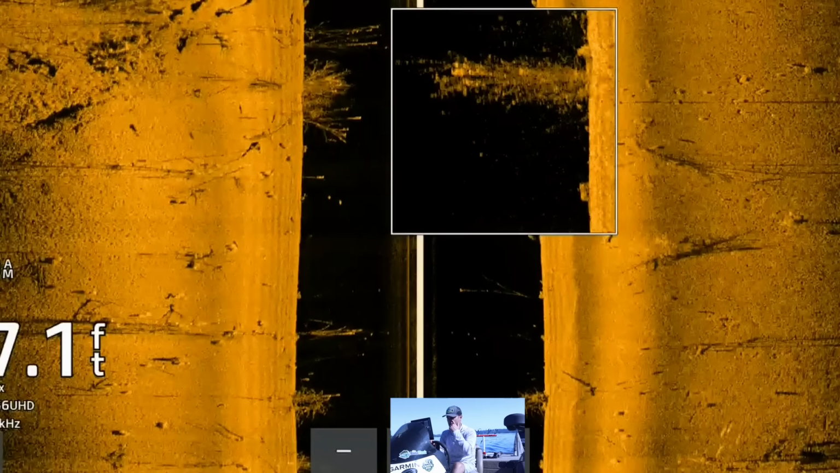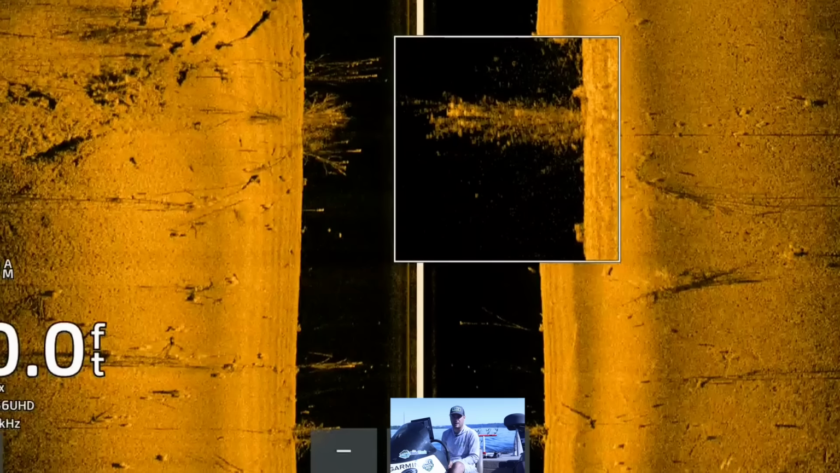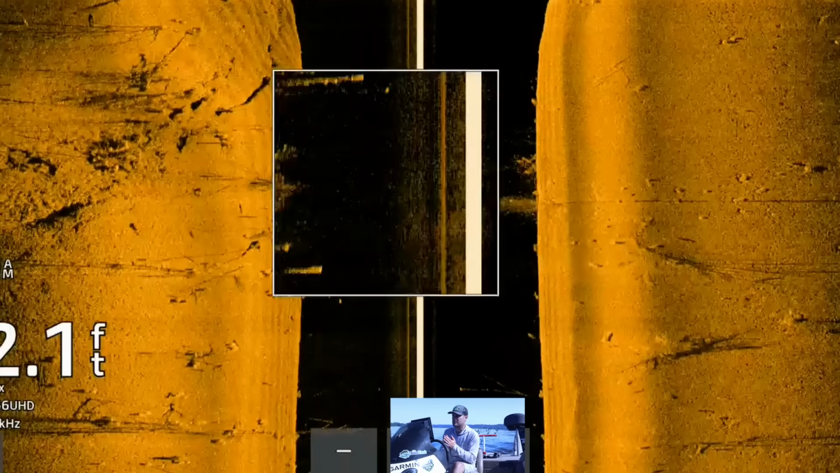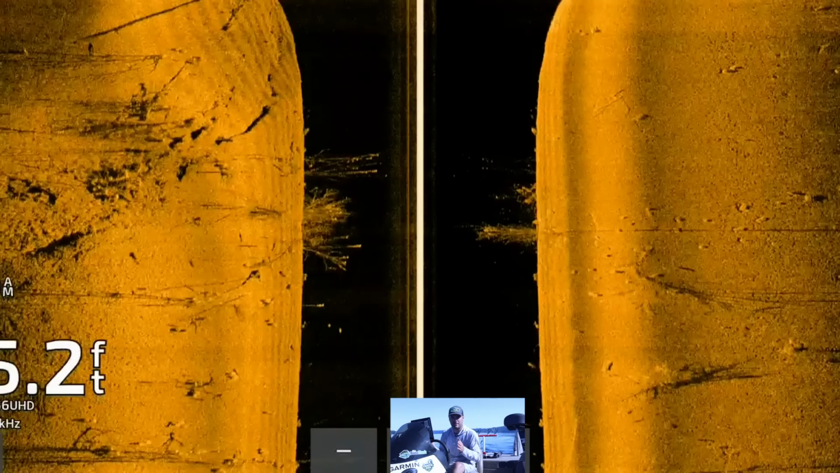Brush pile fishing is just a great style of fishing throughout the pre-spawn all the way into the early summer pattern. Once you get to mid-summer, you can definitely find fish on brush piles, but I would probably focus more on bridges at that point, because you've got a wider range of depth to cover.